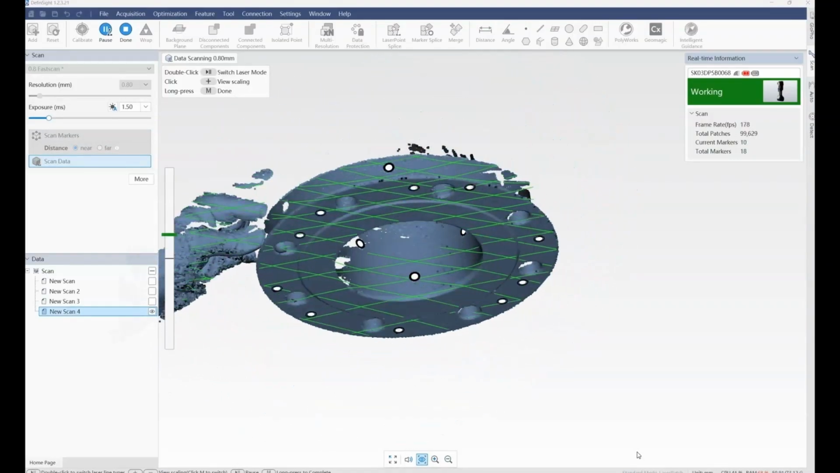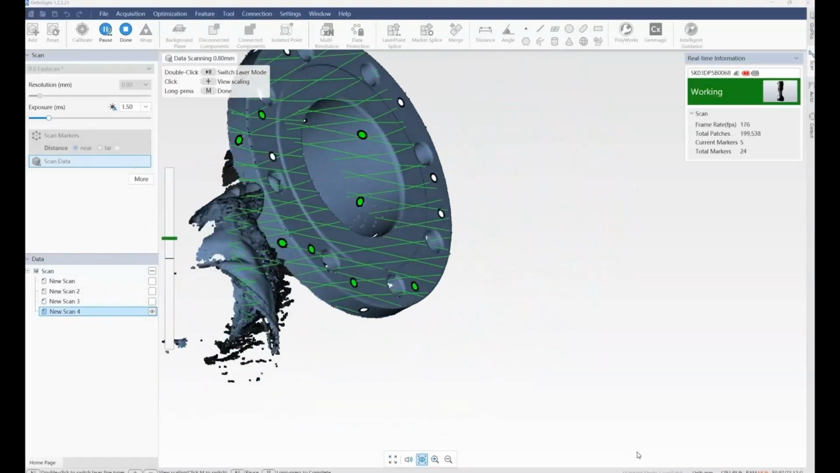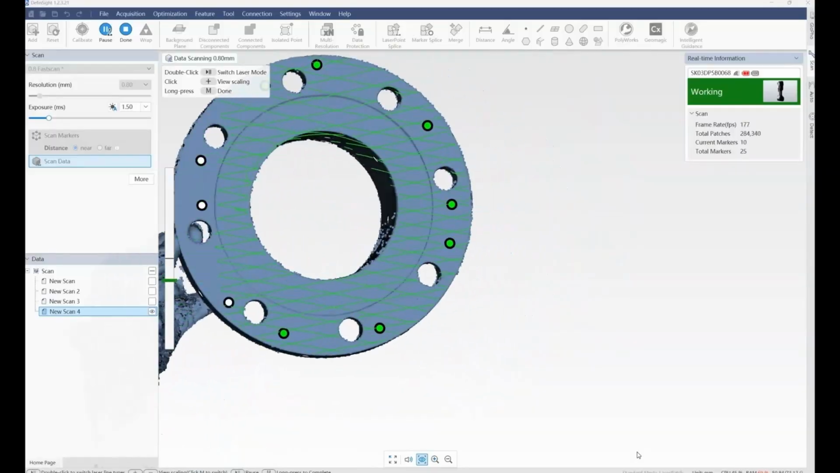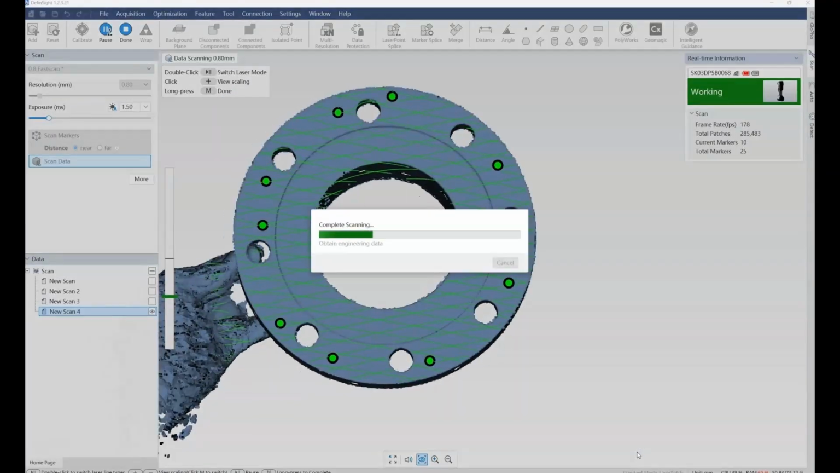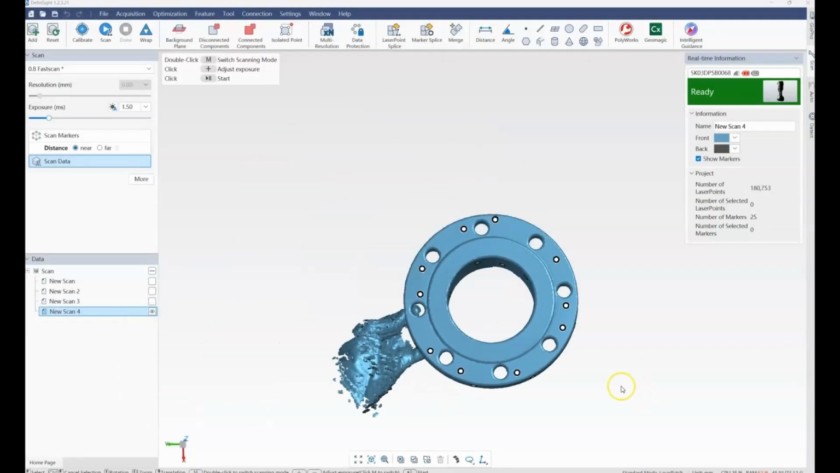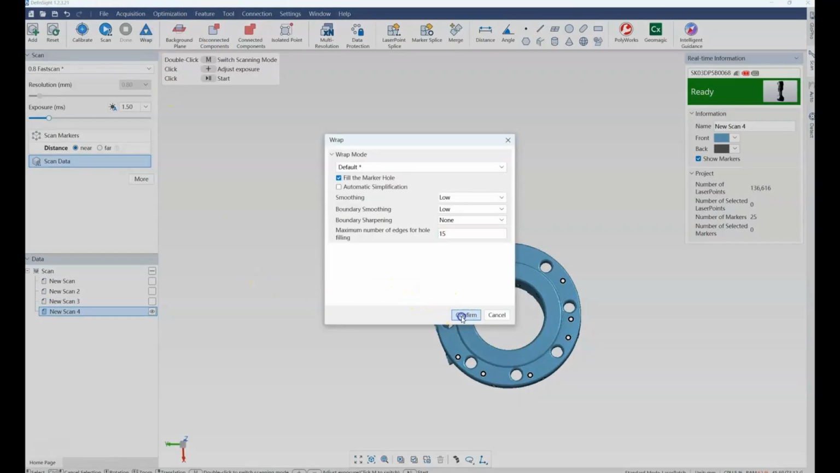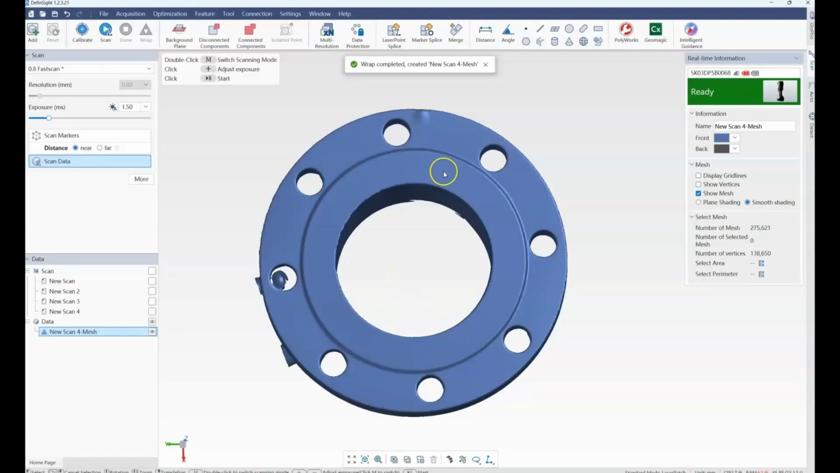Like I said, it is incredibly fast to get all the surfaces on here. We've got the entire face, our sealing surface and the bolting face. We're happy with that. I'm going to hit End Scan. And that's ready to go. Anything that's left that we don't really want in the scan, we can just highlight and delete. And then we want to wrap this to turn it into a finished product. Now this is an STL file that we're going to send over to Flange Vision to do our actual inspection.